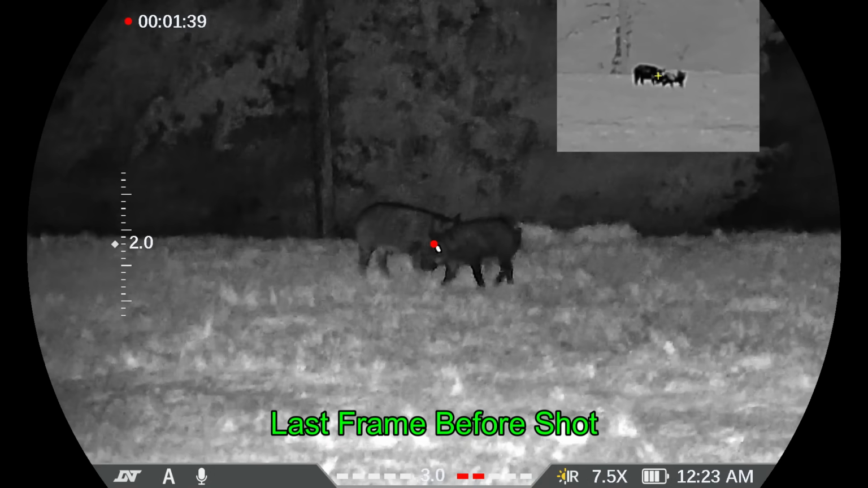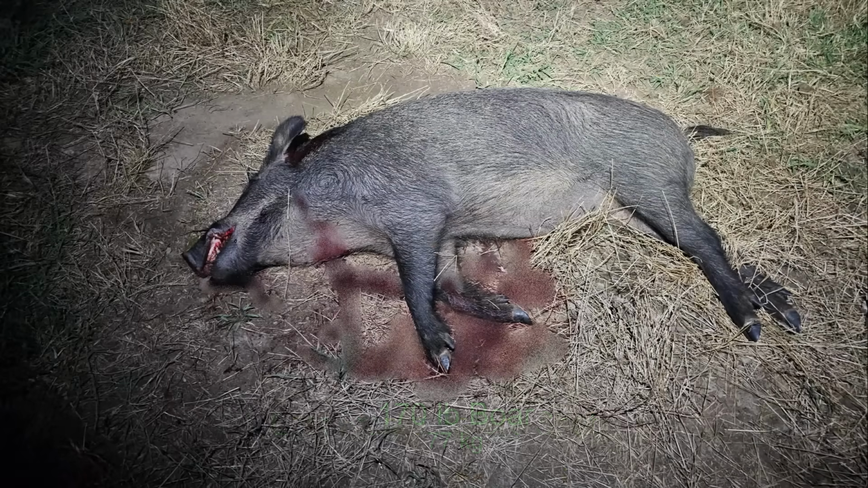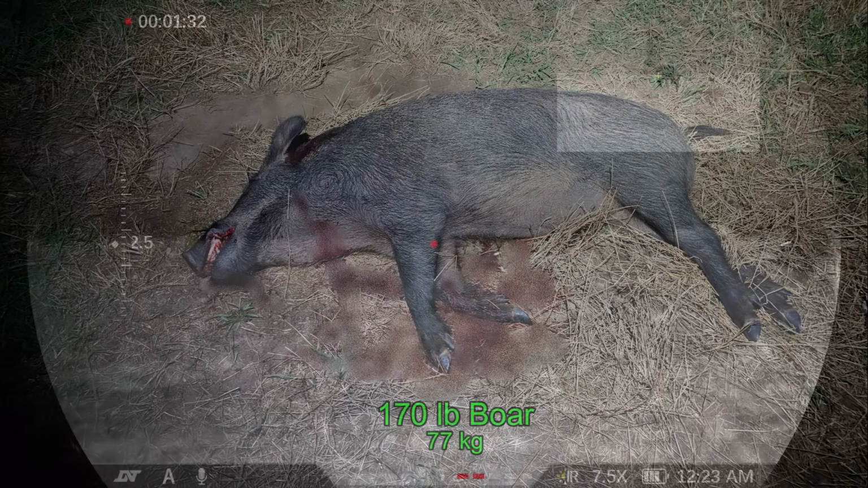The timing on the crossing shot wasn't too bad. The front hog was moving off to the left, and so the point of impact was slightly further back than I would have liked. It did overpenetrate, but it did not drop the hog behind it. And I came away with a 170-pound boar, and that does it for the video.